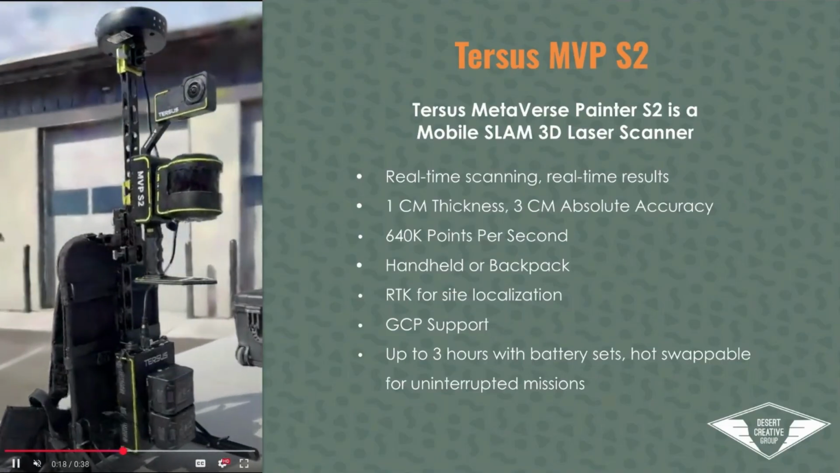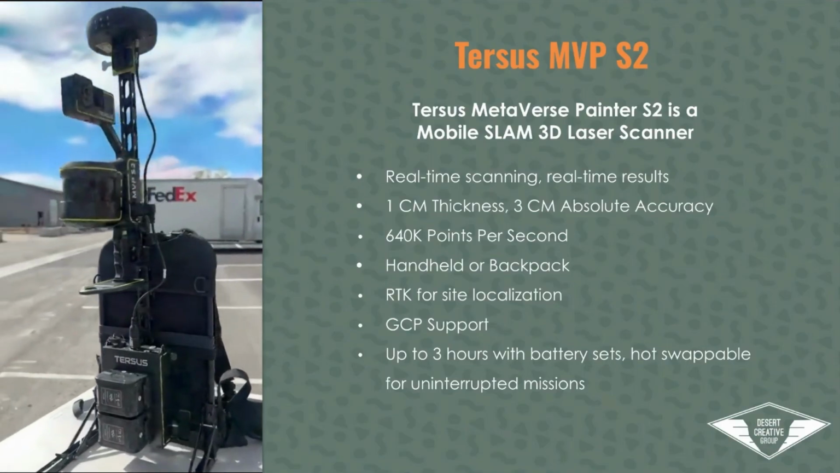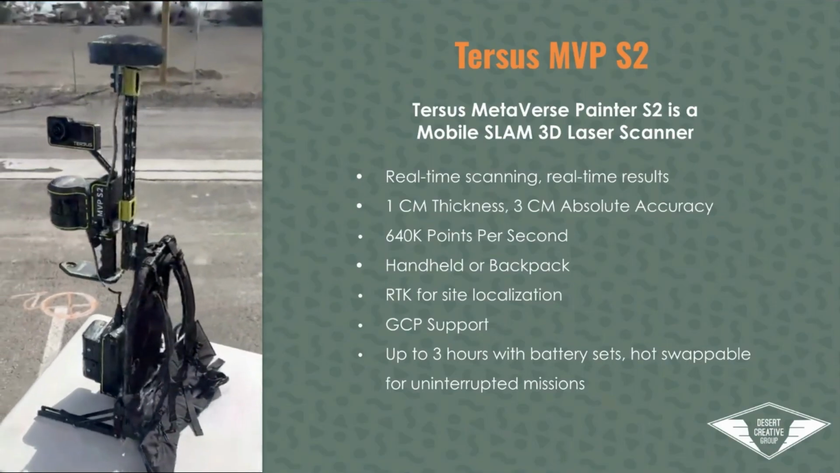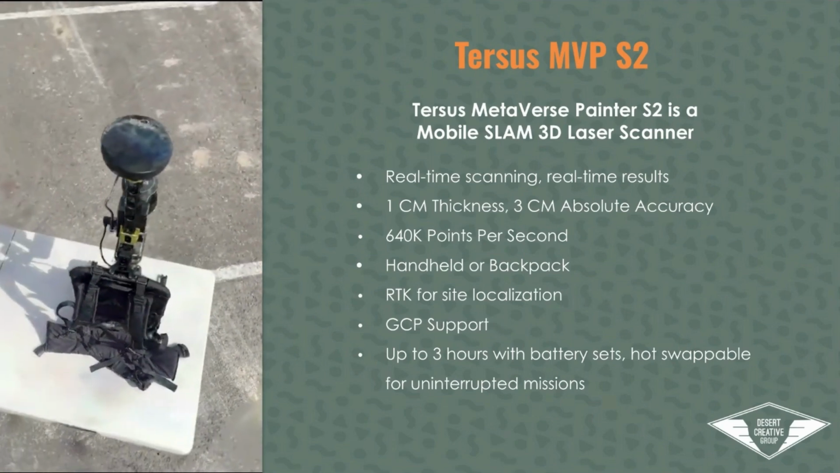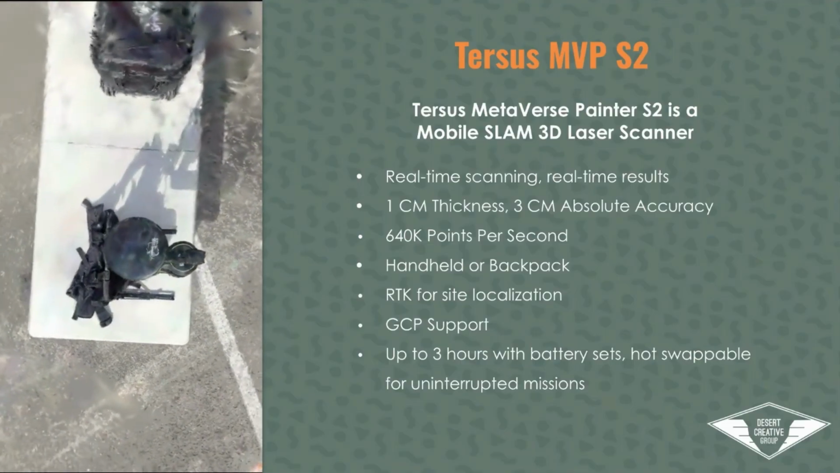And with this robust data capture solution, we can get up to 3 hours with the 2 batteries that are included. You can always add more batteries. They are hot swappable, so you can have some long uninterrupted missions. And the internal storage is about 1 terabyte. So it gives you a lot of flexibility for how you want to work.